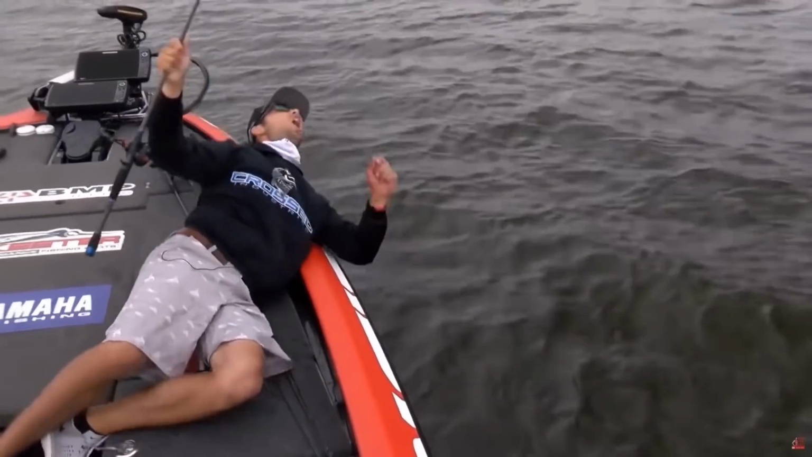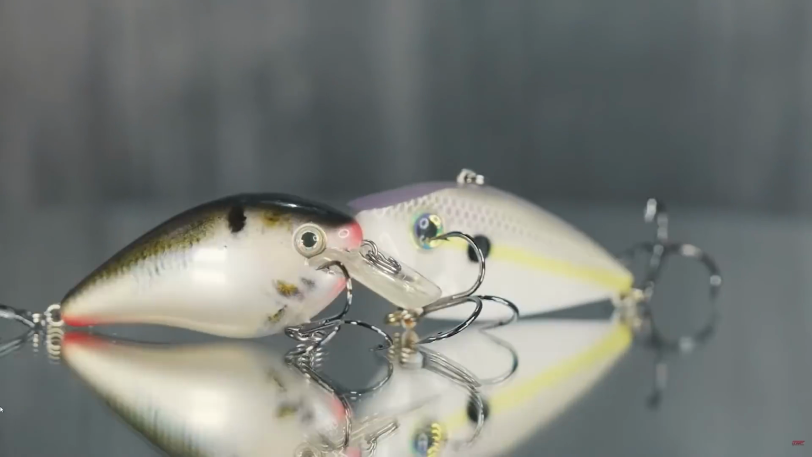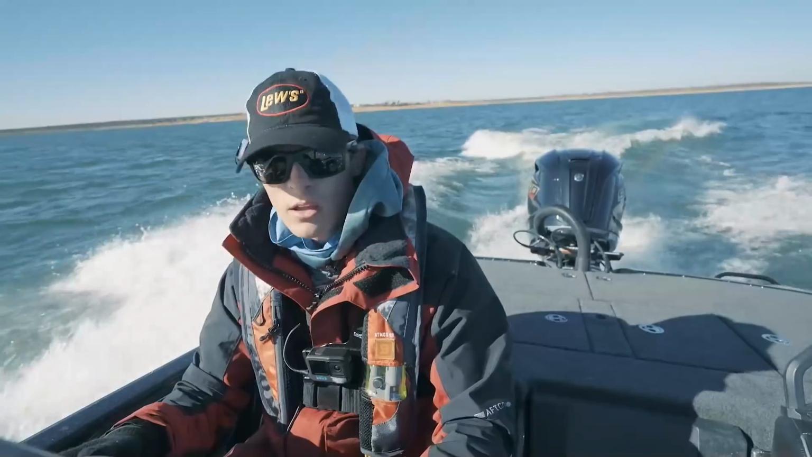of that goal. No! Here on Tyler's Reel Fishing, I spend so much time teaching the basics of bass fishing that I've had to put my ambitions of catching my first 10-pounder on hold. 9.85 pounder. Until now. In this series, I'm gonna spend 10 days only searching for that elusive 10-pound bass.